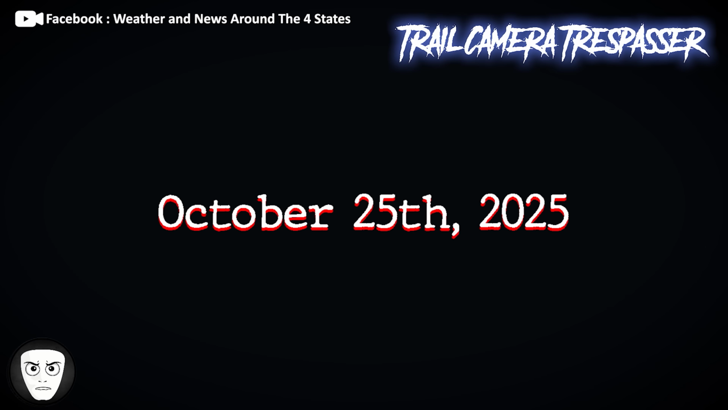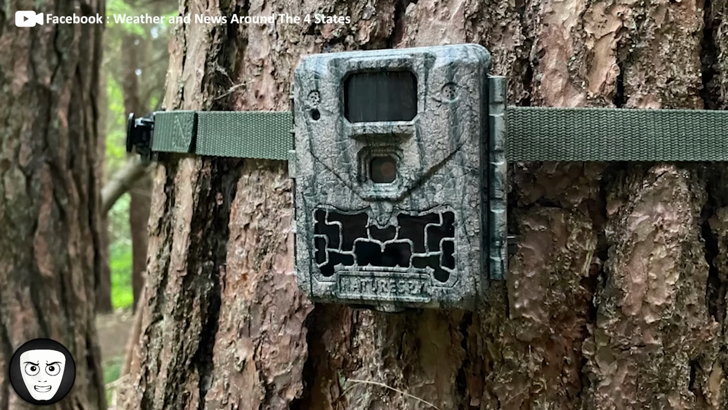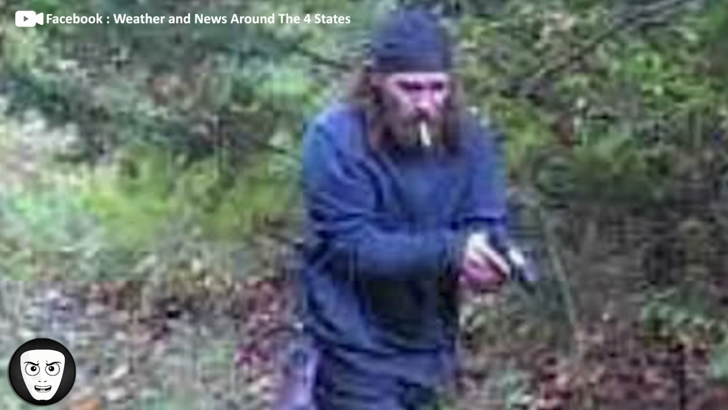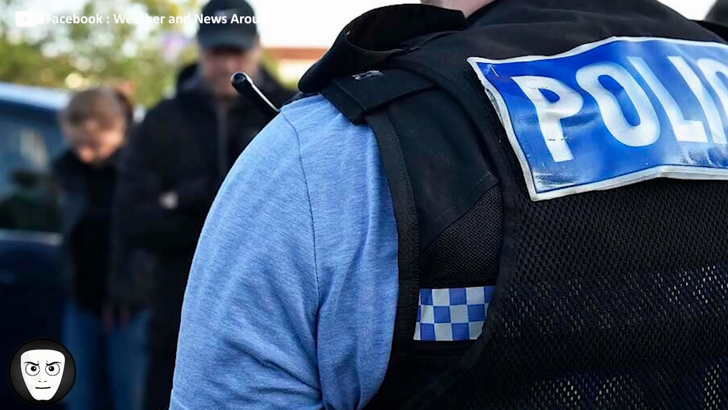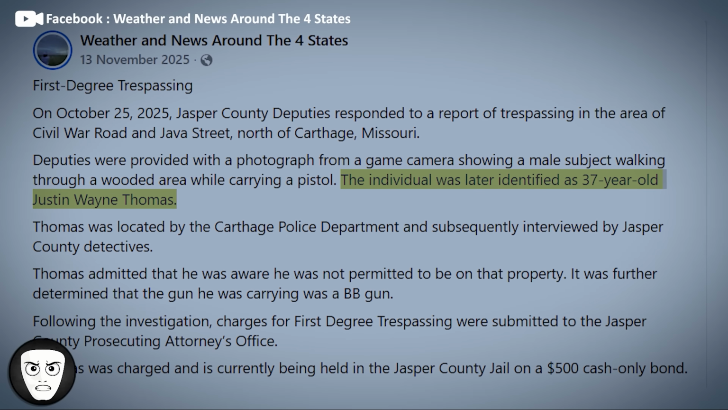On October 25th, 2025, a trail camera in a wooded area north of Carthage, Missouri, captured an unexpected visitor. The image showed a man walking across private property while carrying what appeared to be a weapon. After reviewing the photo, the property owner contacted authorities. The man was later identified as 37-year-old Justin Wayne Thomas.